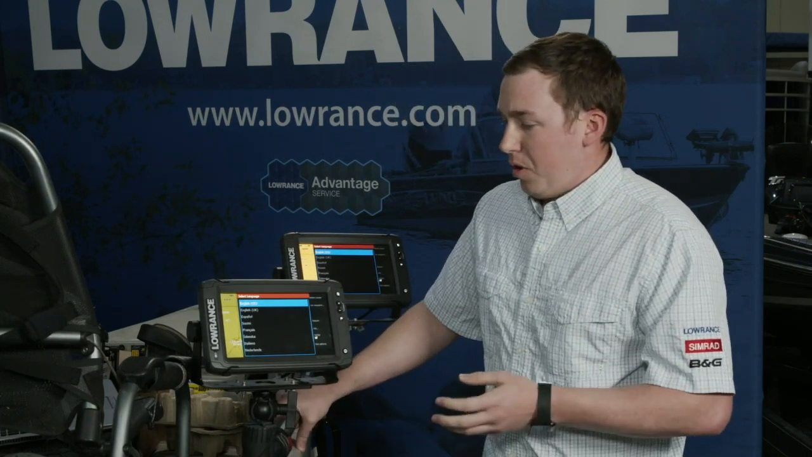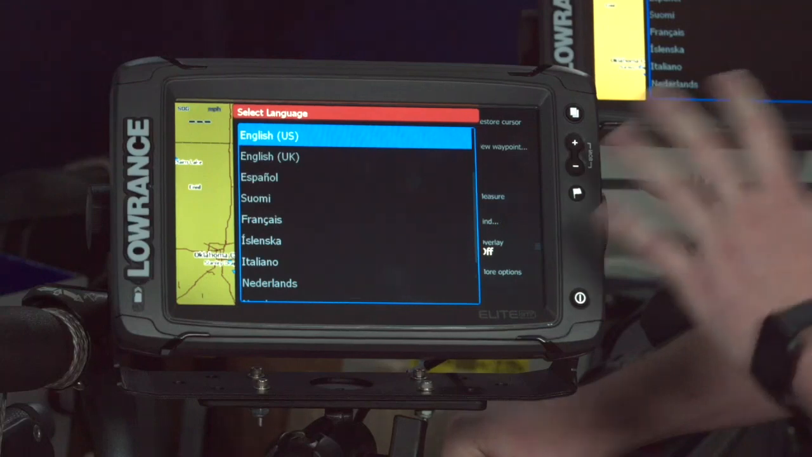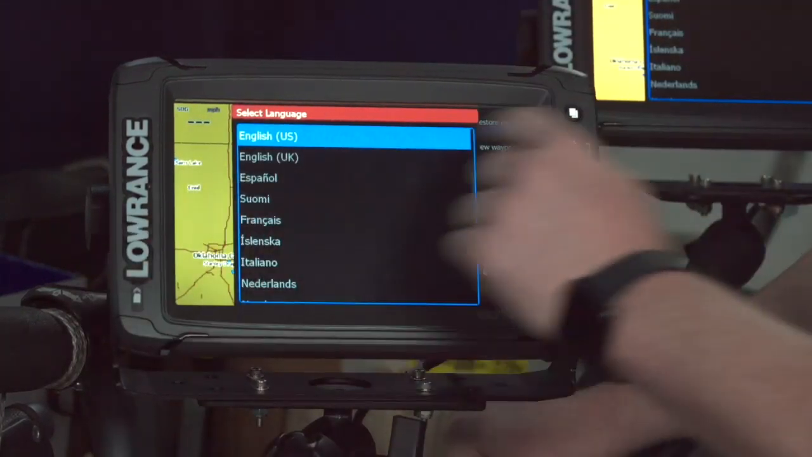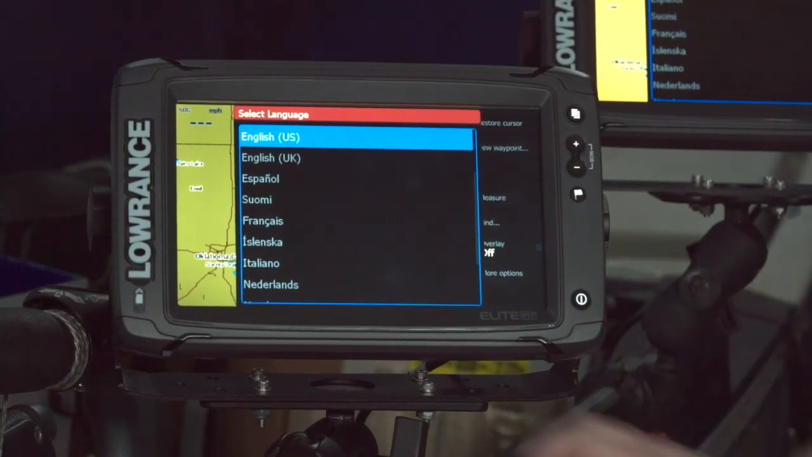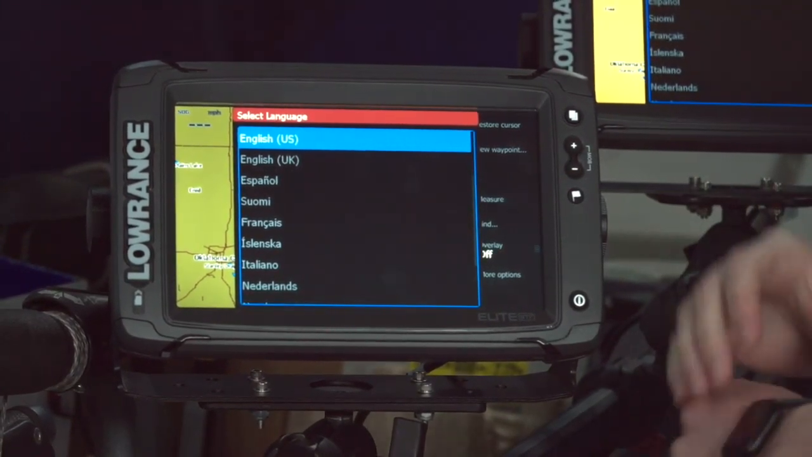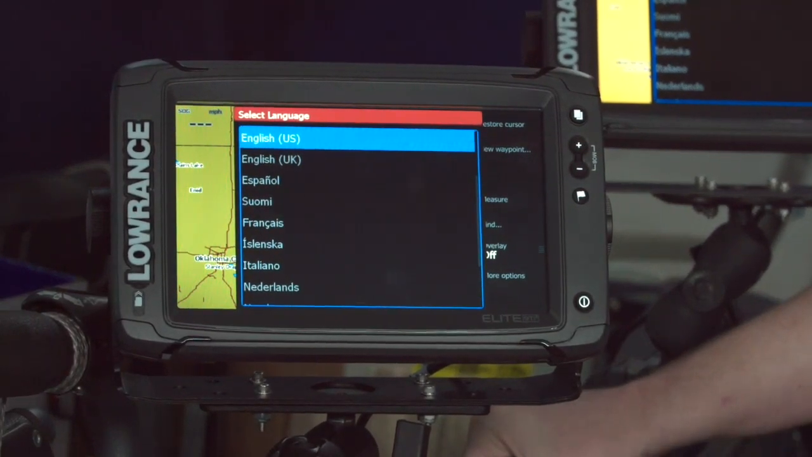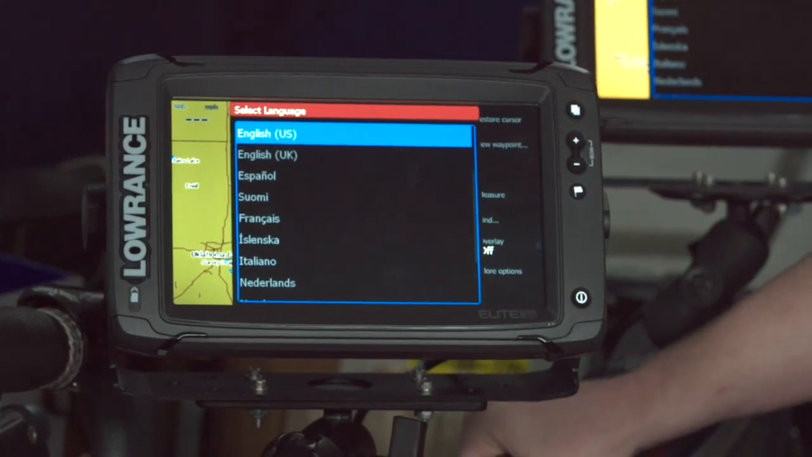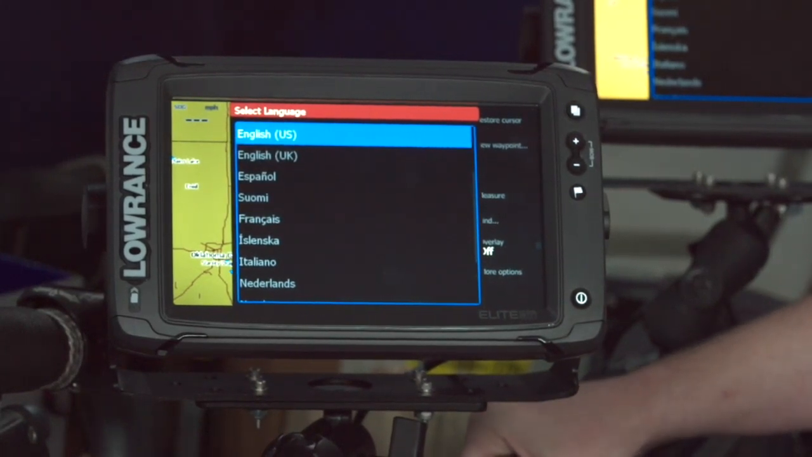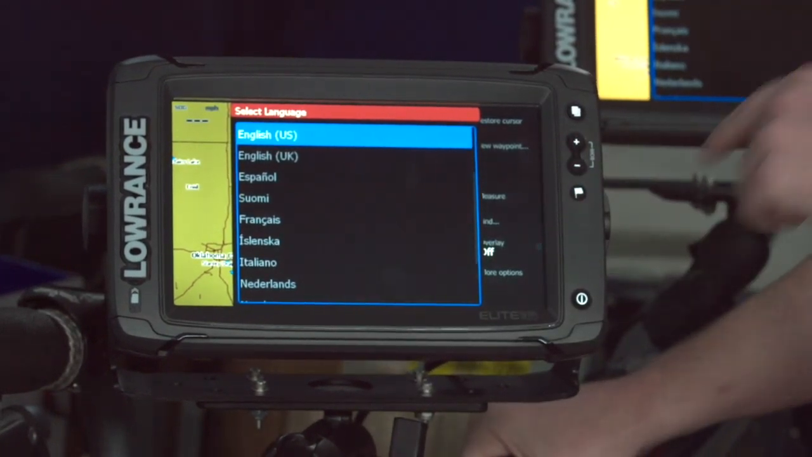But if you're trying to decide between a Hook Reveal or an Elite Ti, some of the things to look for are that an Elite Ti2 has got a touchscreen, so it's really easy to kind of fly through some of the menus, that kind of stuff. Whereas Hook Reveal is going to be all run by the buttons. There's a few more options in regards to networking. Hook Reveal doesn't really have any of that. You'll get Active Imaging in an Elite Ti2, which is our super high resolution side scan and down scan. And then wireless networking, which I'll show you guys actually how to set a network up in a minute. That's why we have 2 on here.